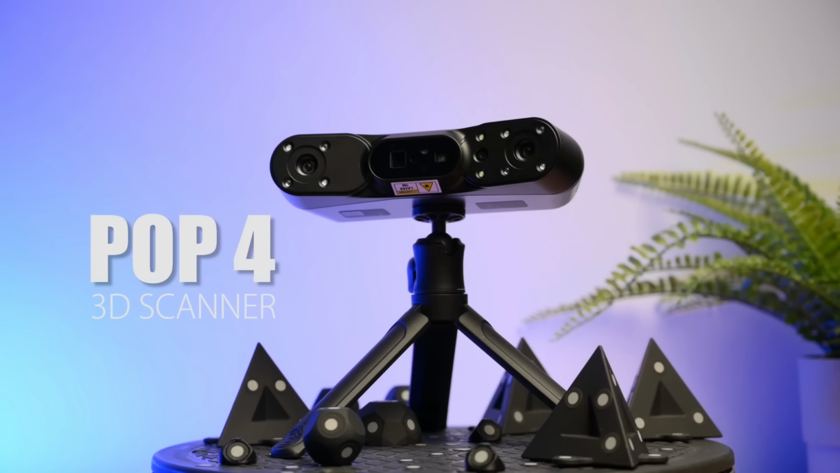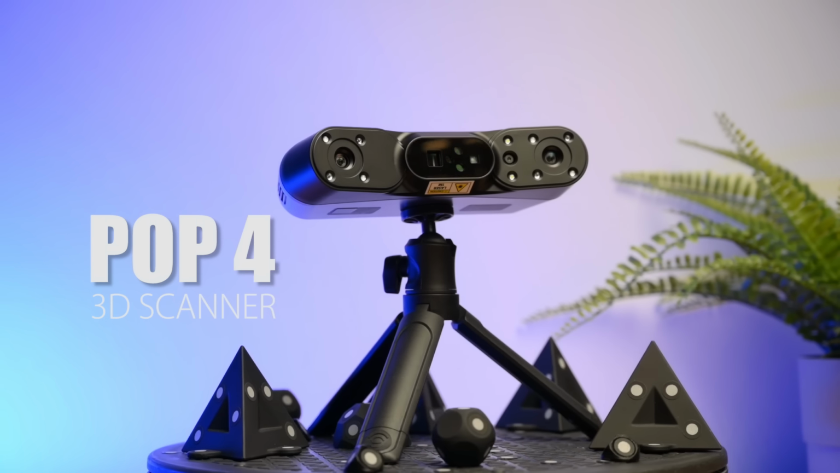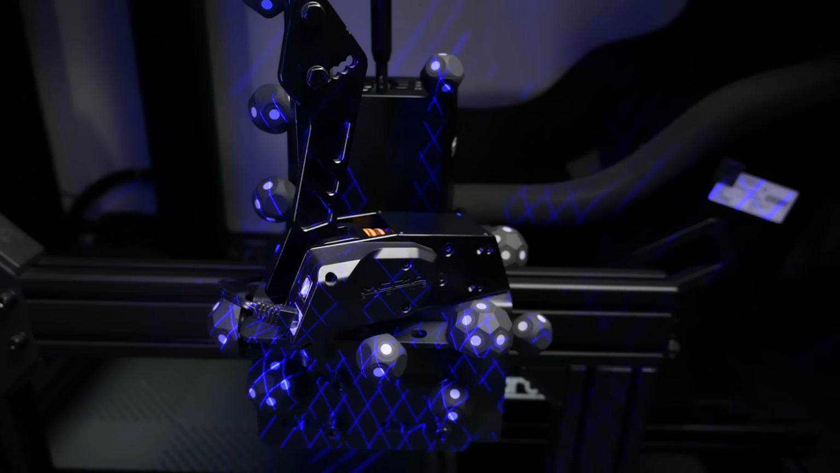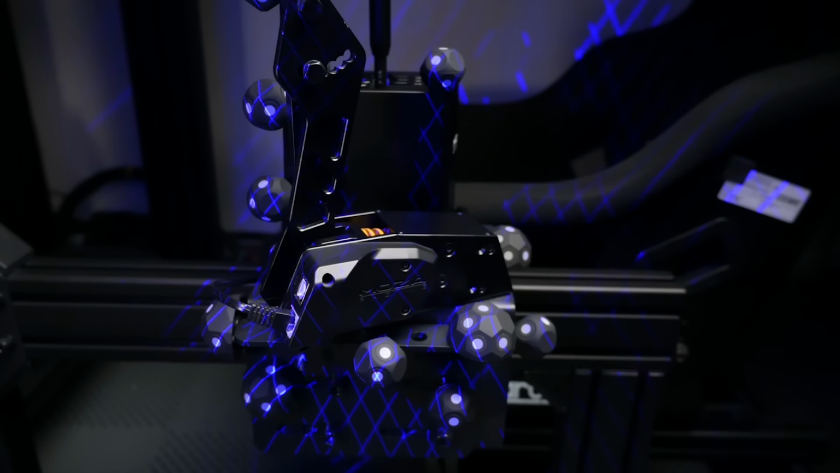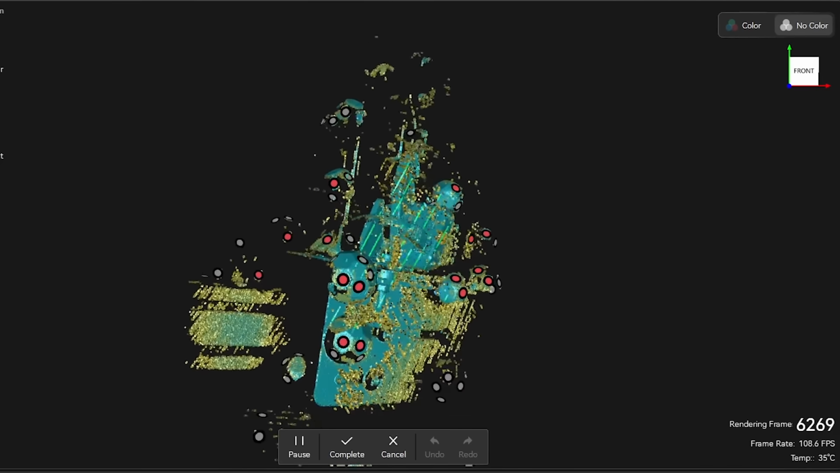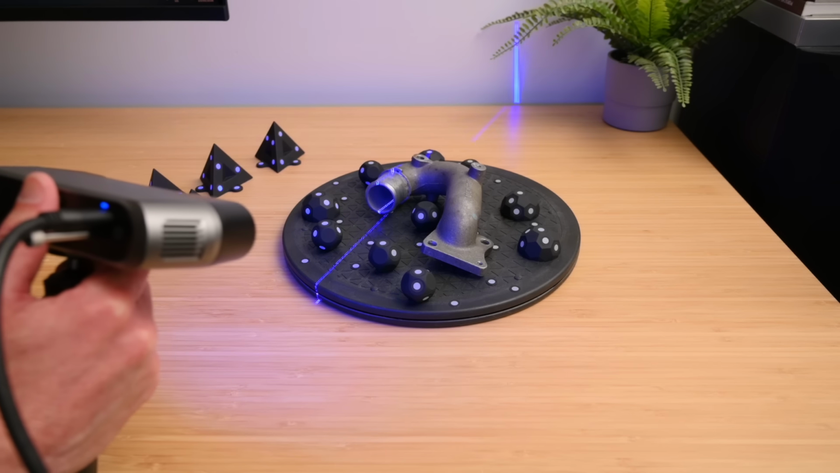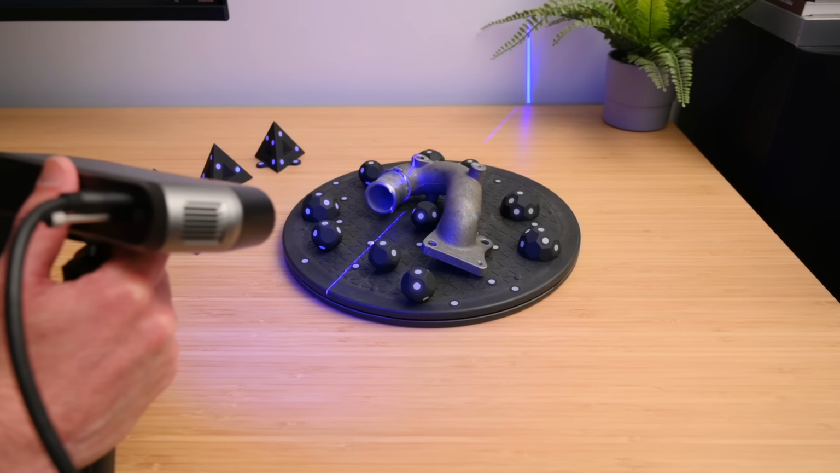So I've been testing out the new POP4 3D scanner from Revopoint on a bunch of projects. My favourite is the blue laser mode. It has a cross-line setup for fast scanning, where I was seeing over 100 frames per second. And there's also a single laser line that's perfect for getting into those tighter spaces.